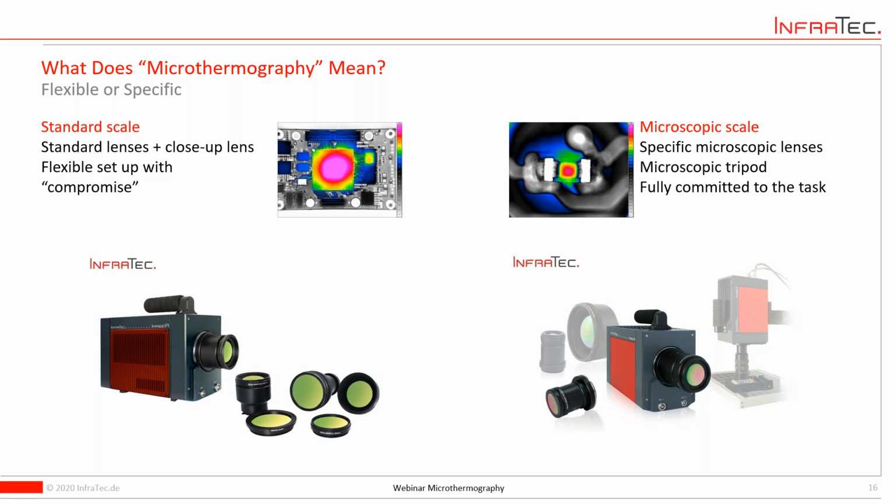They may add vignetting and stuff like this. So there's a ton of flexibility, but there is also a little bit of talking necessary when you choose one of these setups at all. Of course, you can add a microscopic lens later on or add a standard lens later on. So it's obvious that lenses are interchangeable these days.